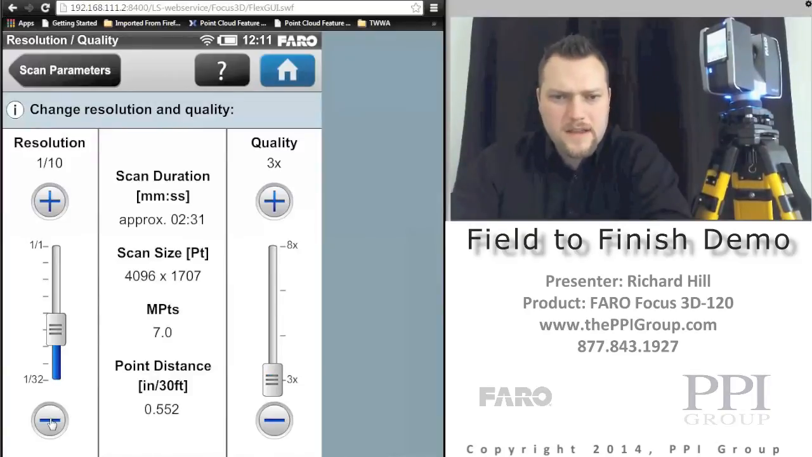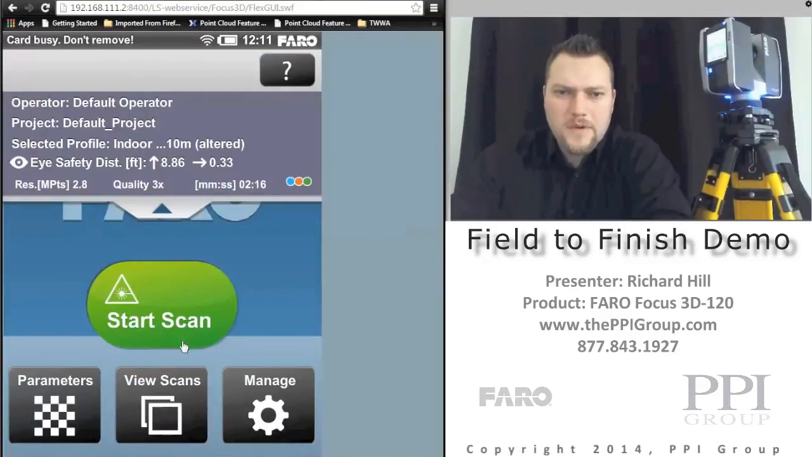So just for this demo, I'm going to collect a quick scan, bump it all the way down, so I'm only going to take about 2 minutes to collect a scan, and then we can show you the full workflow for that. Once I pick my resolution and I have images turned on, I can see I'm collecting just under 3 million points.